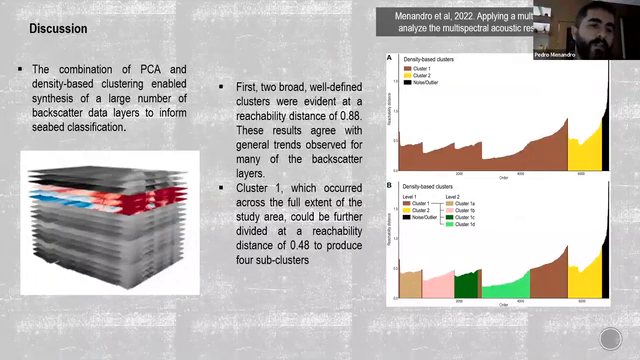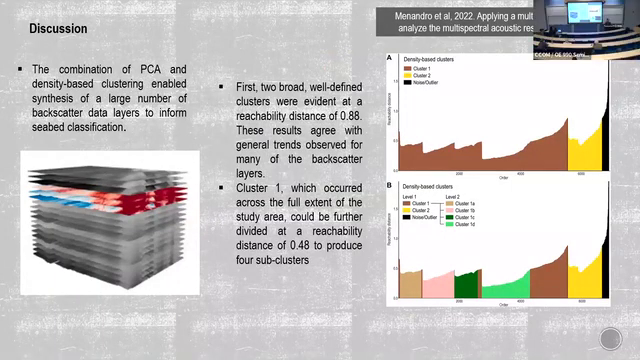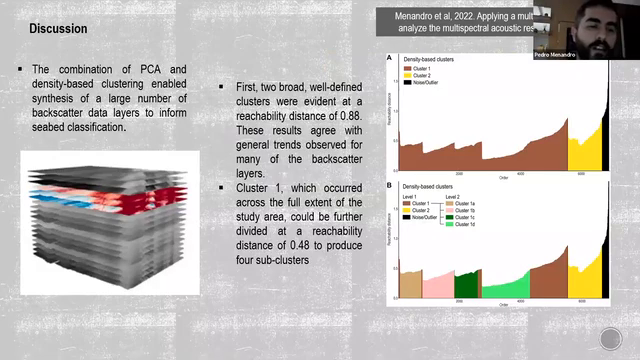The combination of all this data, the combination of the PCA and density-based clustering, enables synthesizing a large number of backscatter variables to inform the classification. And the graph, we can describe it in a hierarchical way. First, we can see two broad and well-defined clusters at a reachability distance of 0.88. That would be basically like mud and sand.